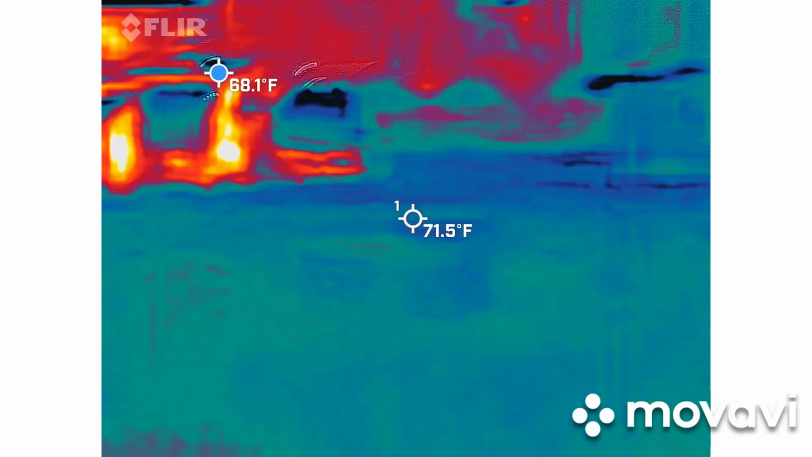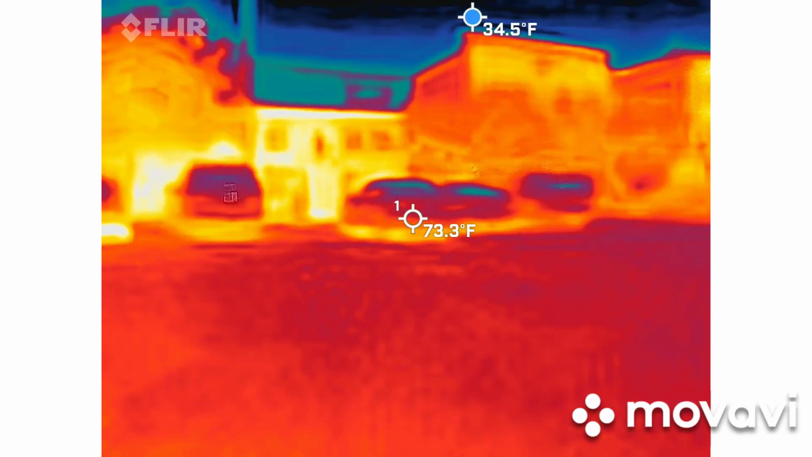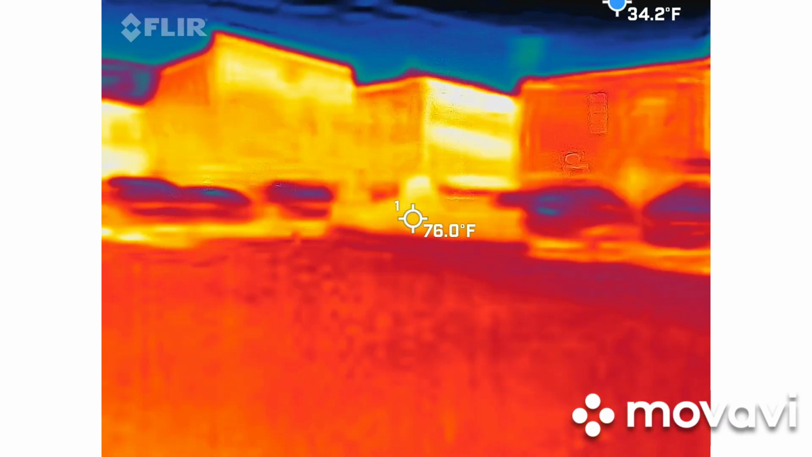Hey, London. Yep. If I had a blue cold spot, will this whole bar go blue? I'm not really sure because I haven't messed with the thermal. Okay, I was just wondering.